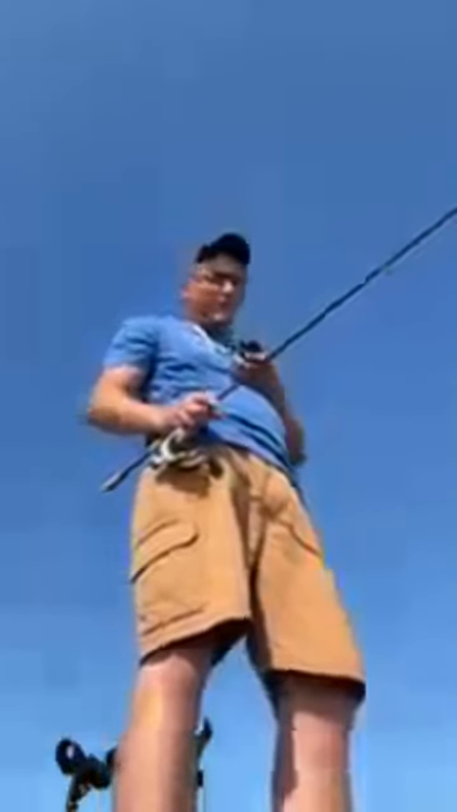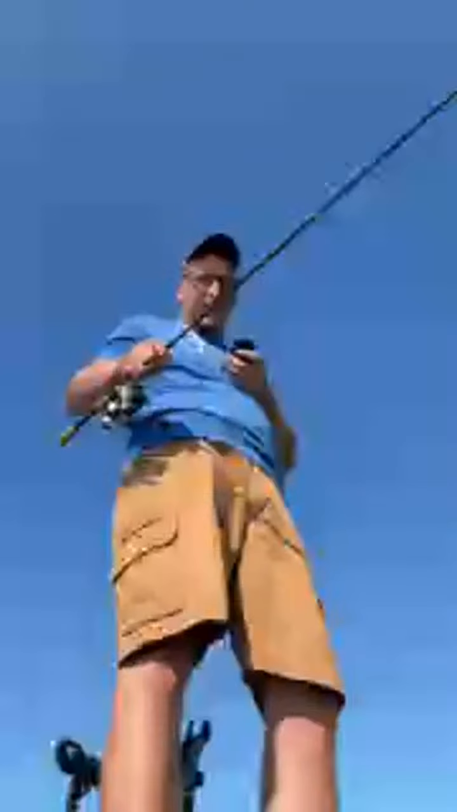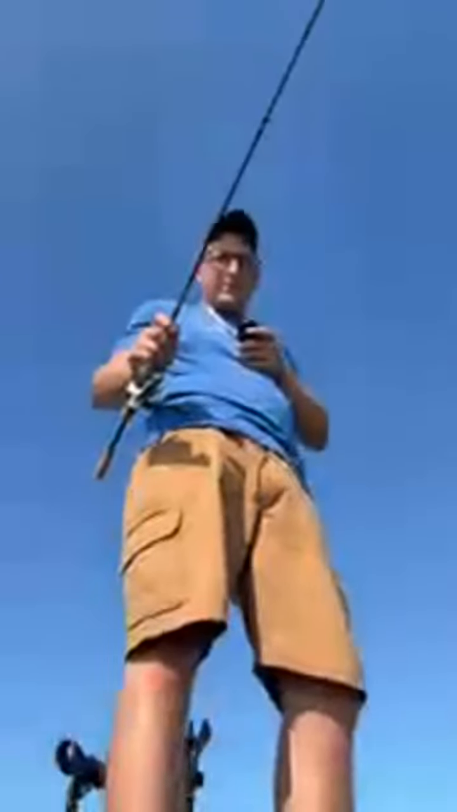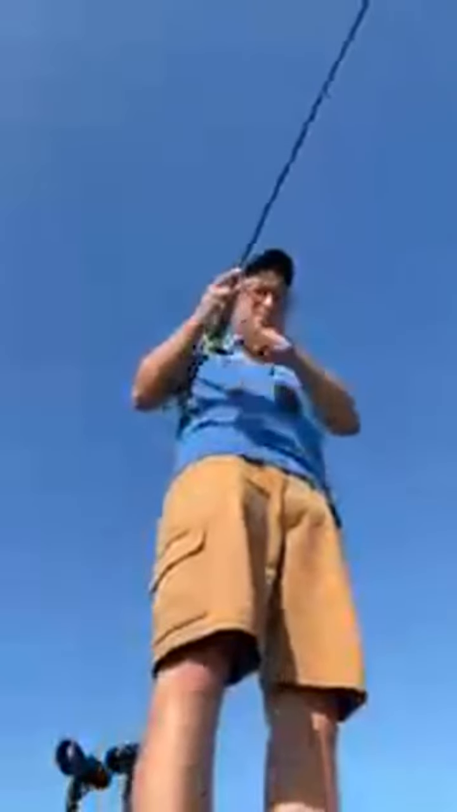Don't worry though. LiveScope cheating. You just get your limit every time you come out. There's so much bait up in the top of the water column. This is crazy. Alright. Onward we go.